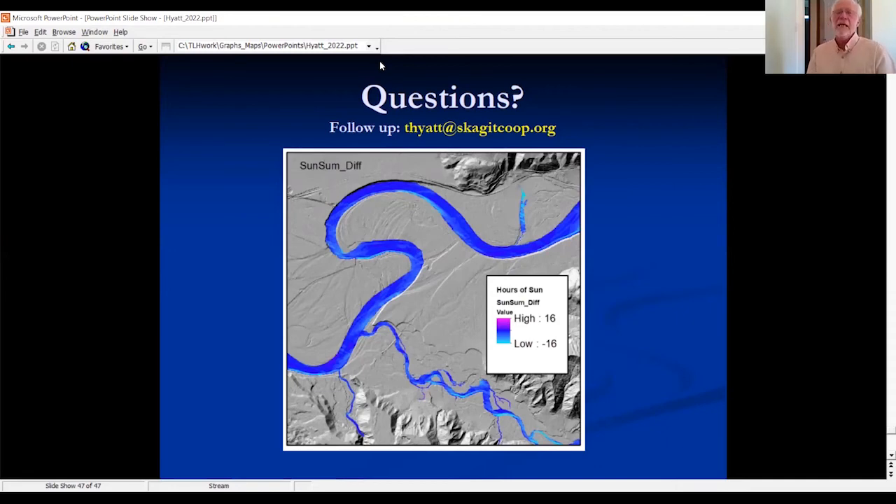And B, the Skagit LiDAR was shot leaf off. So even if the digital routines, the R code, worked better, you'd still be shooting light through a bunch of bare alder, and you wouldn't be getting a very good depiction of what the canopy is truly letting through.